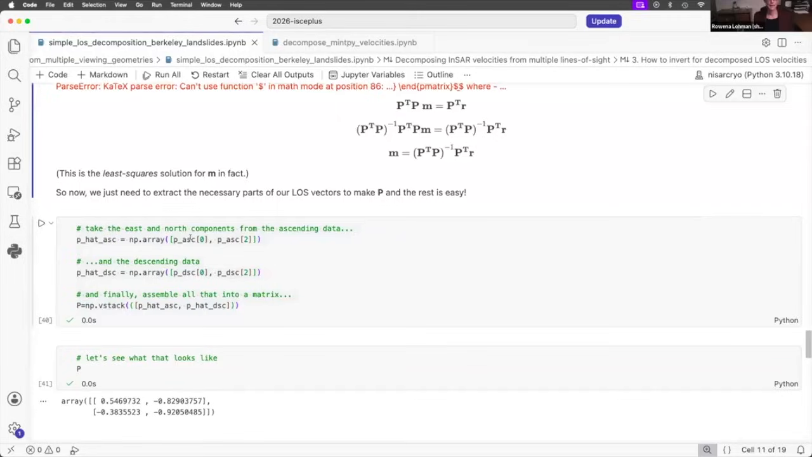You basically take these P underscore ASC and P underscore DSC from above, where we had those components of the look vector. You see that we're using the 0th and 2nd term, which is the east-west and vertical one. And if you remember, these two had different signs, and the two vertical ones had the same sign. That is basically the main thing that makes it much easier to decompose these two different line of sights.